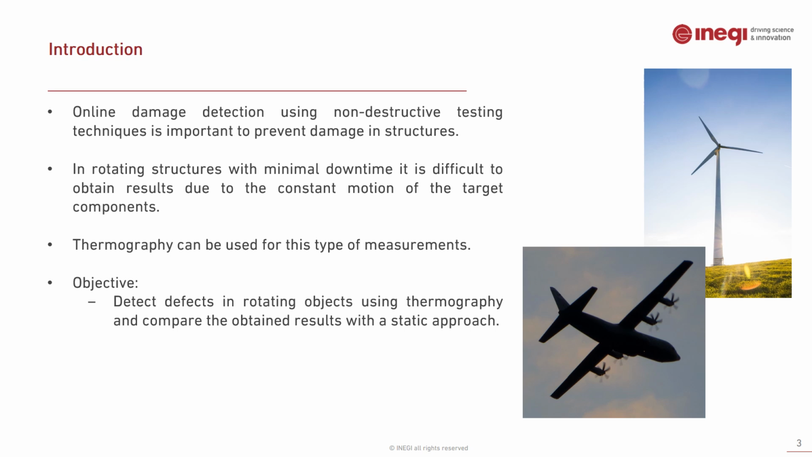Therefore, the objectives of this work include detecting defects in rotating objects using thermography and comparing the obtained results with a static approach, while employing position-based triggering to align the thermographic images.